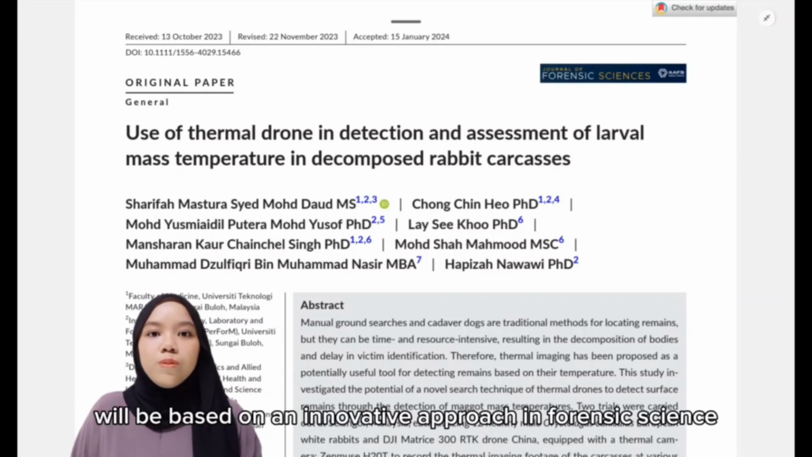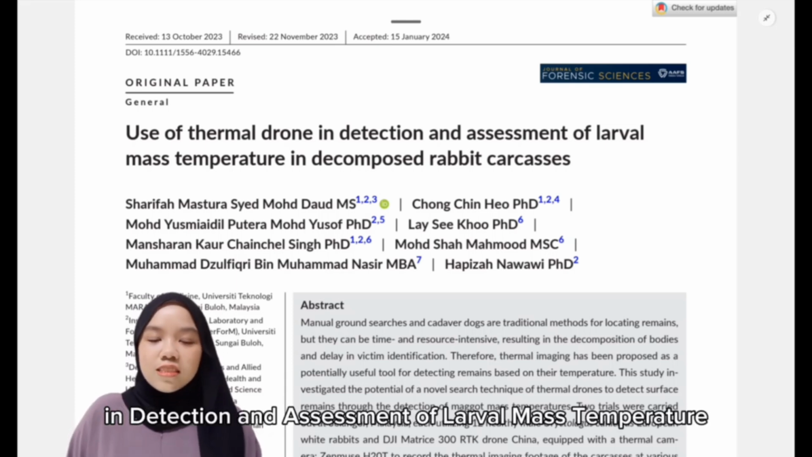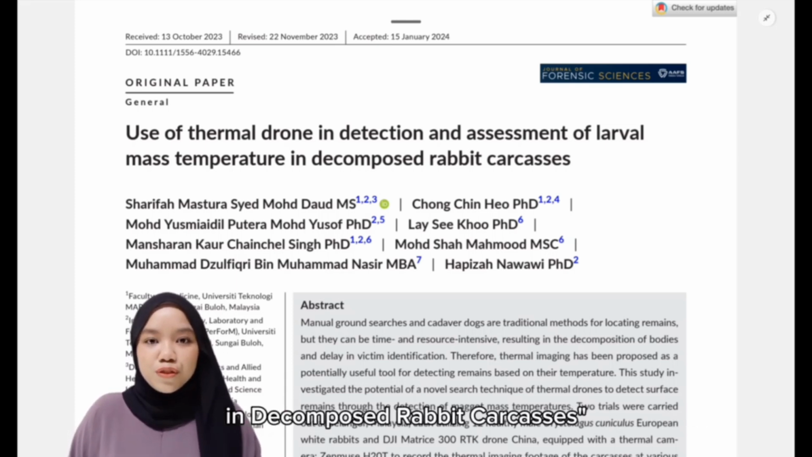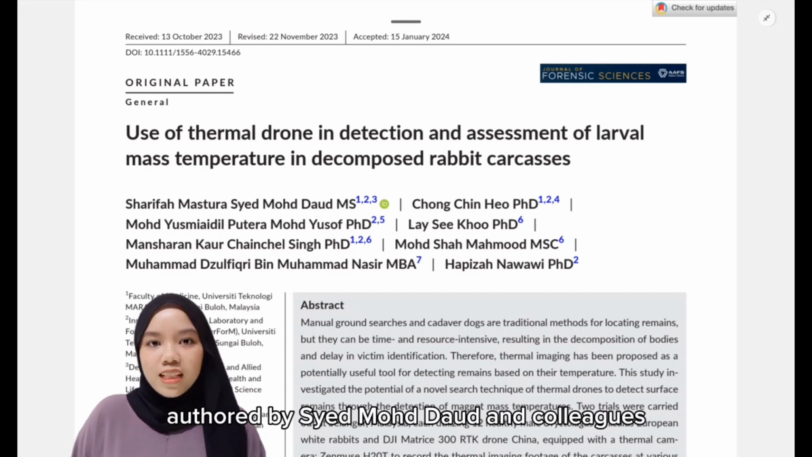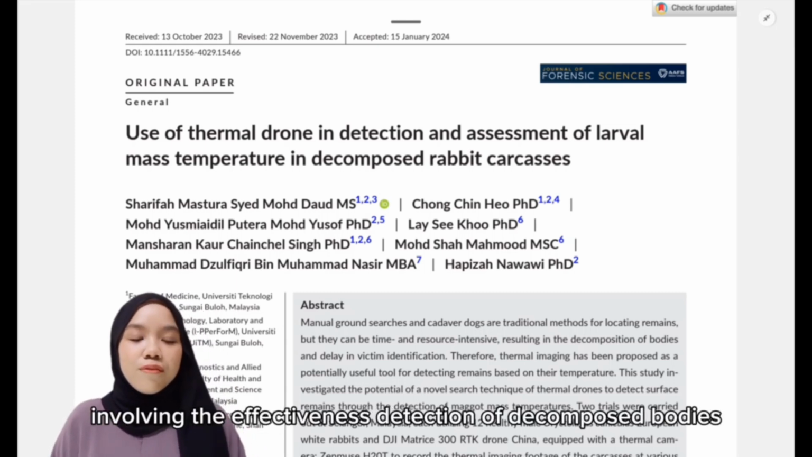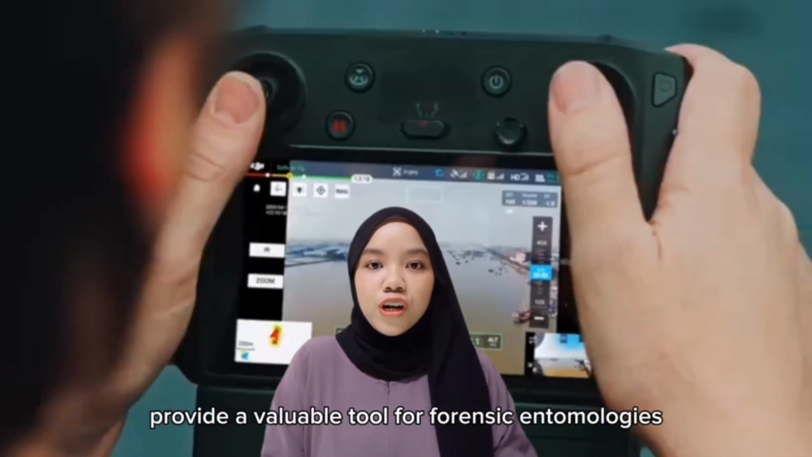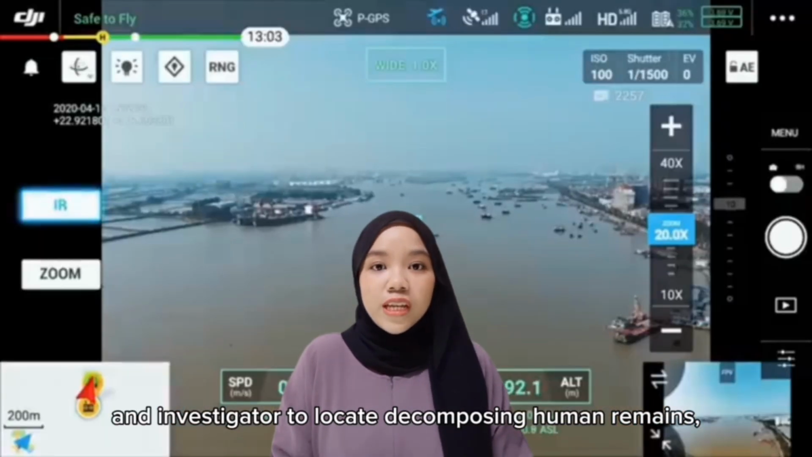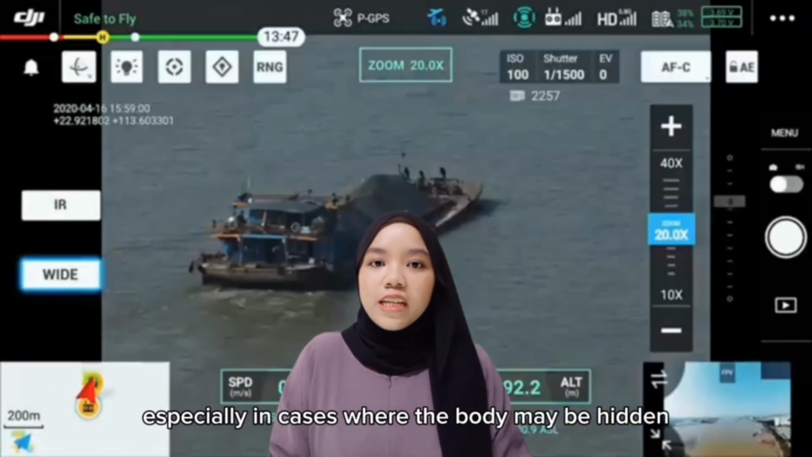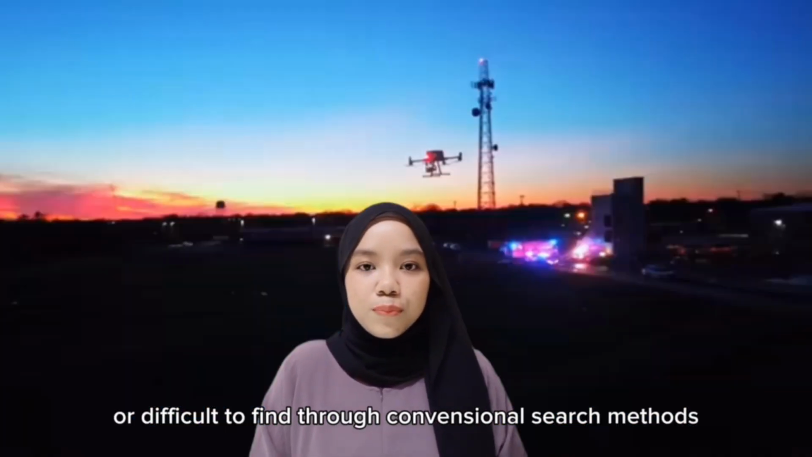Our discussion today will be based on an innovative approach in forensic science, as outlined in the journal article titled Use of Thermal Drone in Detection and Assessment of Larval Mass Temperature in Decomposed Rabbit Carcass, authored by Sheikh Muhammad Daud and colleagues. They have addressed a critical challenge in forensic investigation, primarily involving the effective detection of decomposed bodies. Thermal imaging provides a valuable tool for forensic entomologists and investigators to locate decomposing human remains, especially in cases where the body may be hidden or difficult to find through conventional search methods.